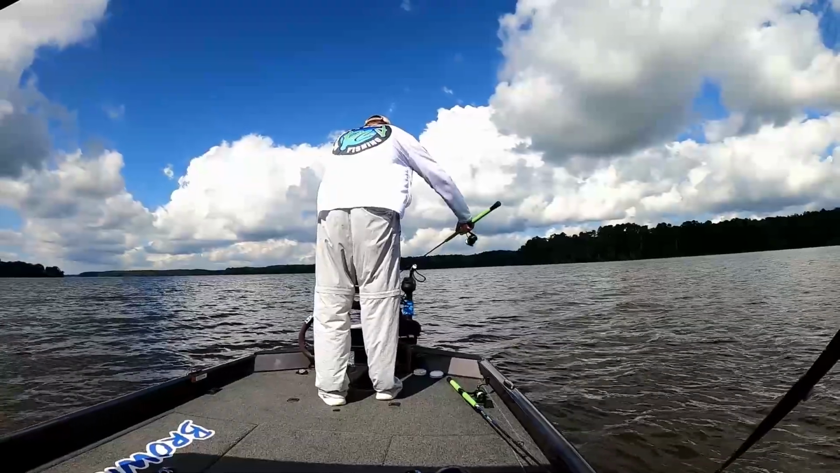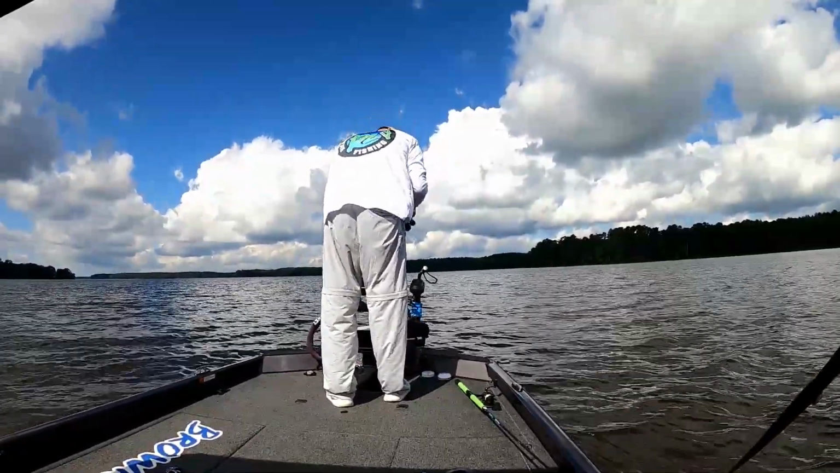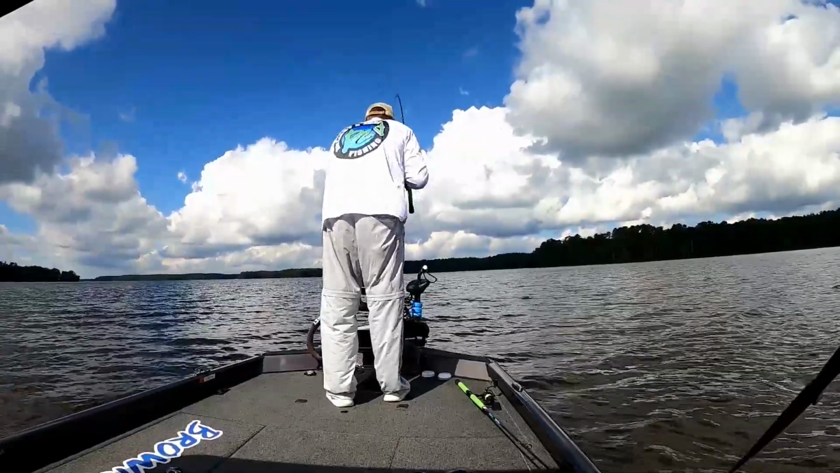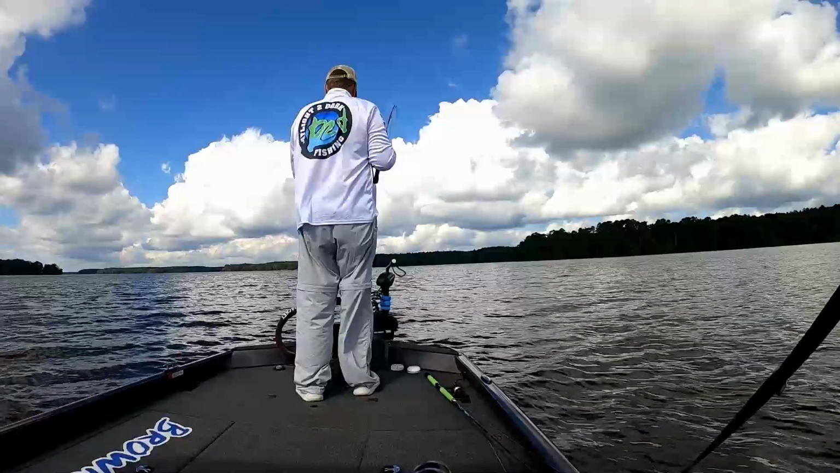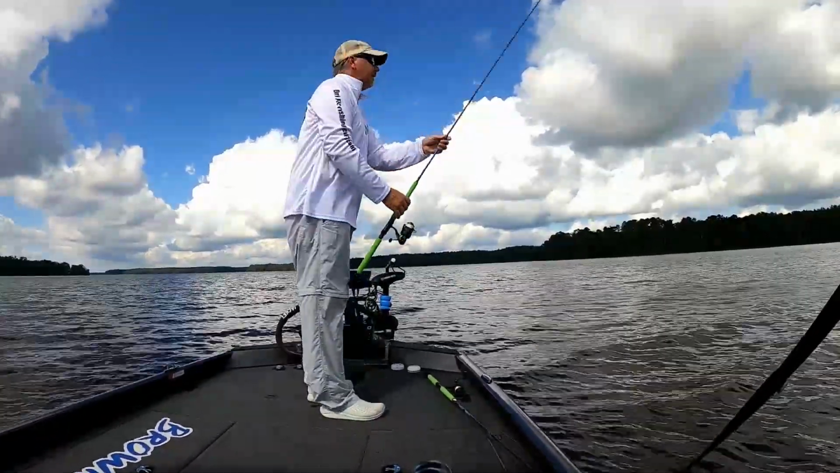There we go, guys. Another big old wad of crappie. I think I'm gonna stop and try to catch some of those. Oh, we got off.